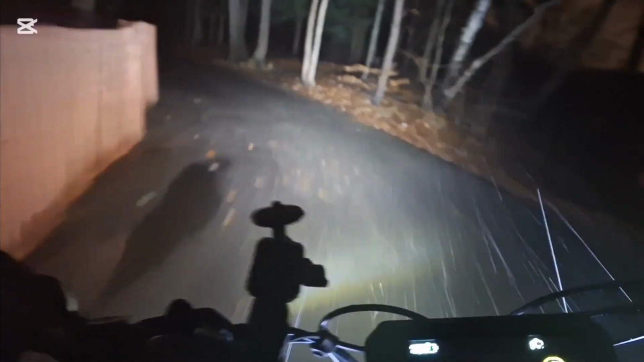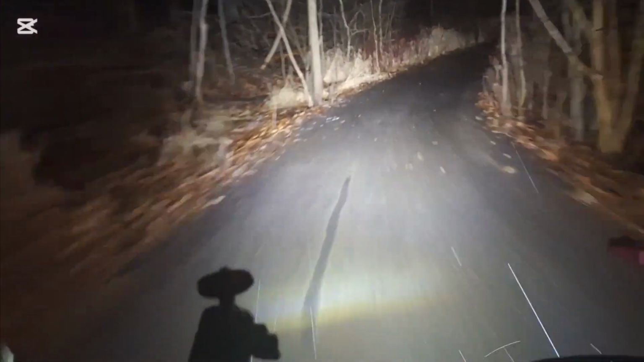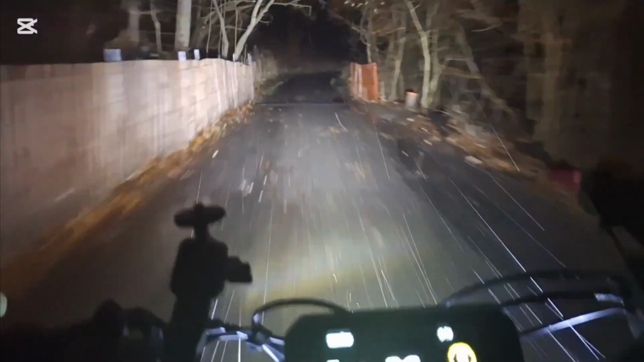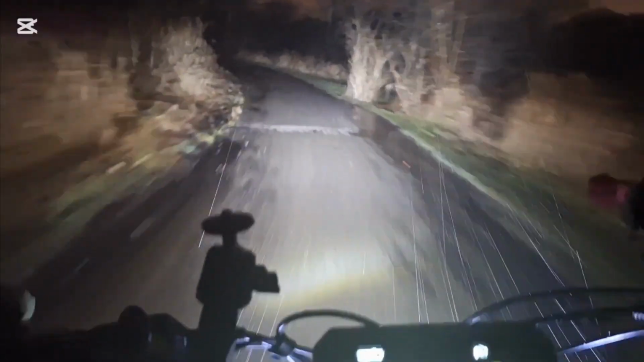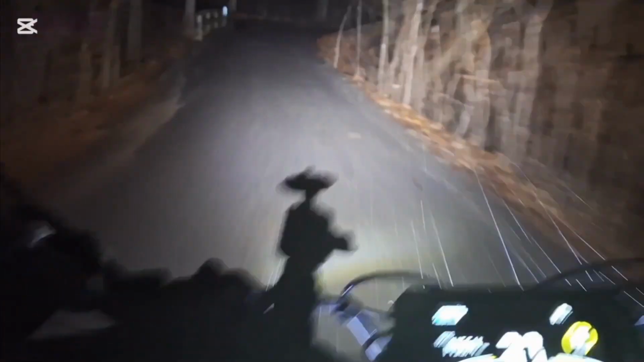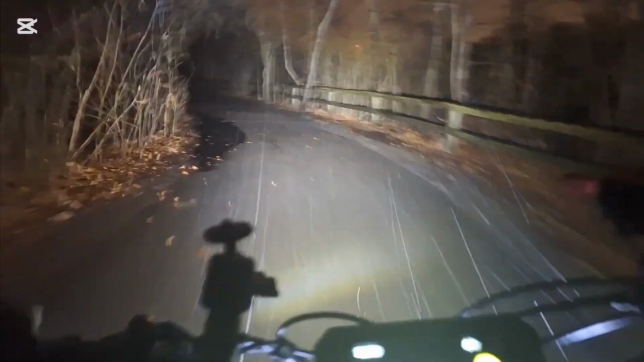Snow fence is up. Branch down there. It's quite marshy through here, lowland. But I'm going pretty good to get back.